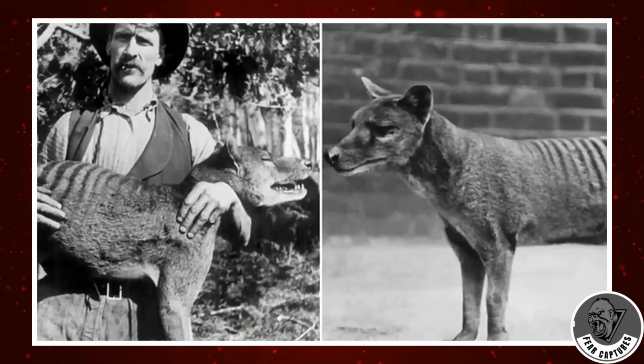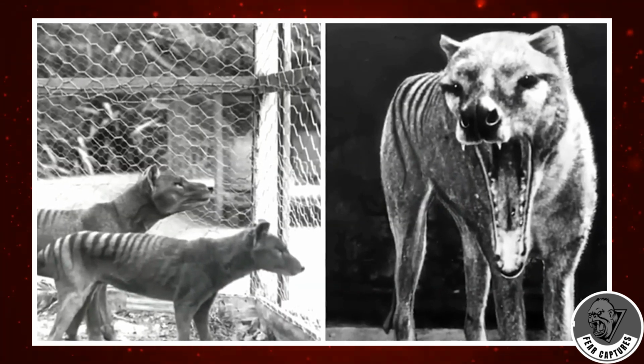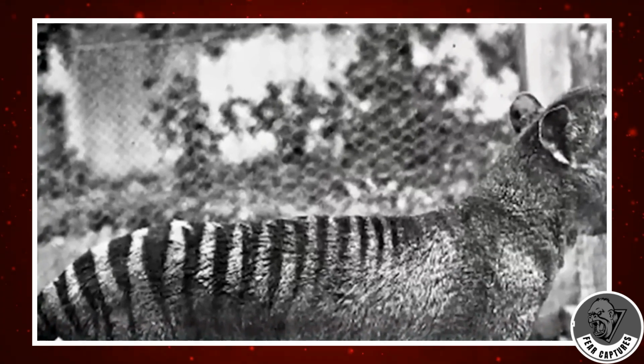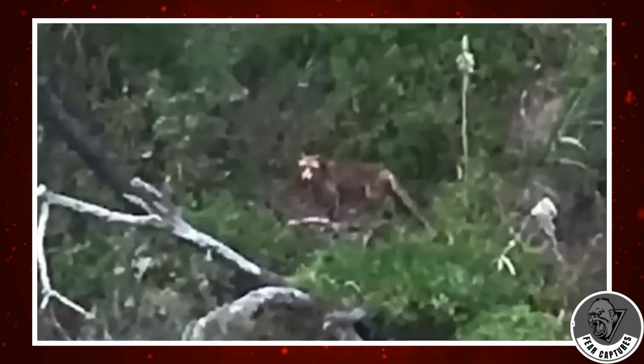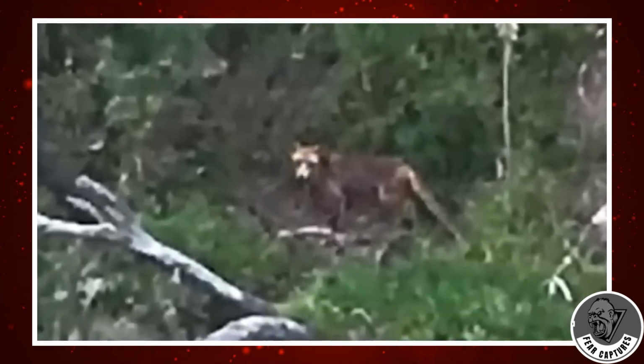Yet, skepticism prevails, with many attributing the sighting to optical illusions or misidentification of known animals. Nonetheless, the enduring allure of the Tasmanian tiger persists, fueled by its unique characteristics, including a pouch reminiscent of a kangaroo's.